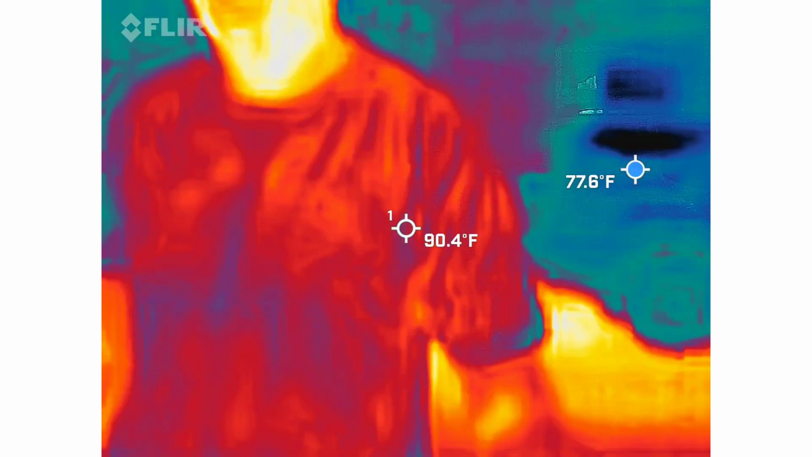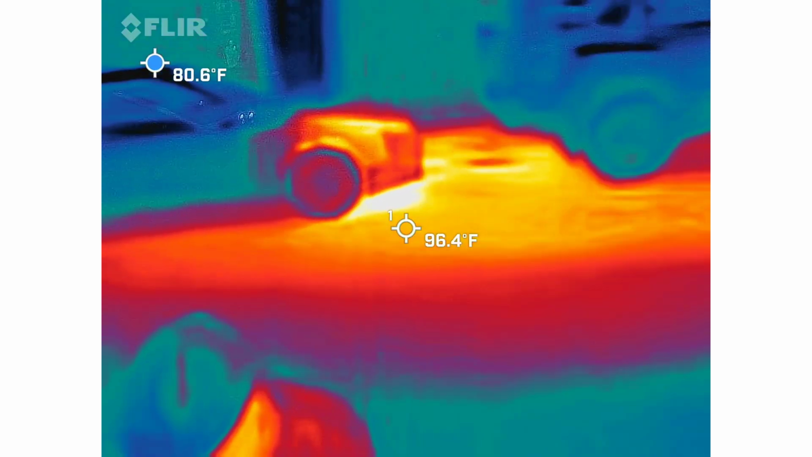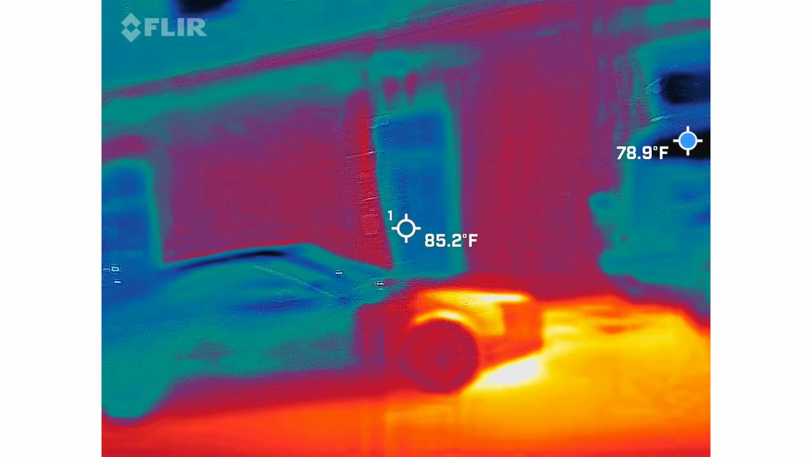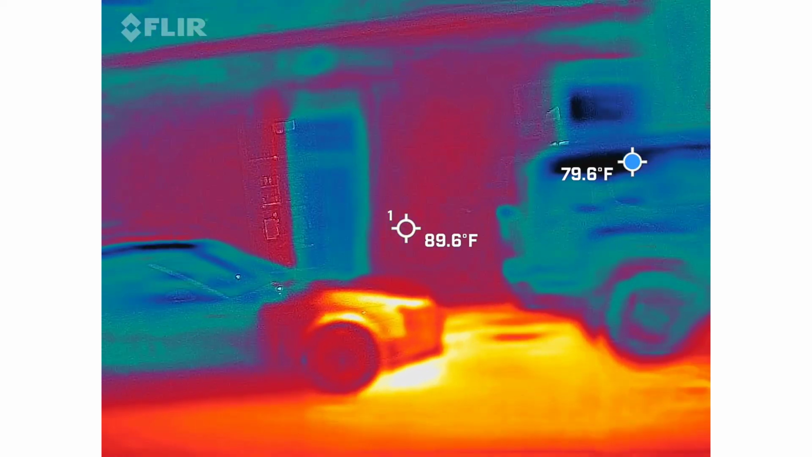Perfect. All right, let's get the next one out. It checks for different temperatures. So absolutely, it's your tour. You guys have a blast. Okay. And random places where you wouldn't expect it.